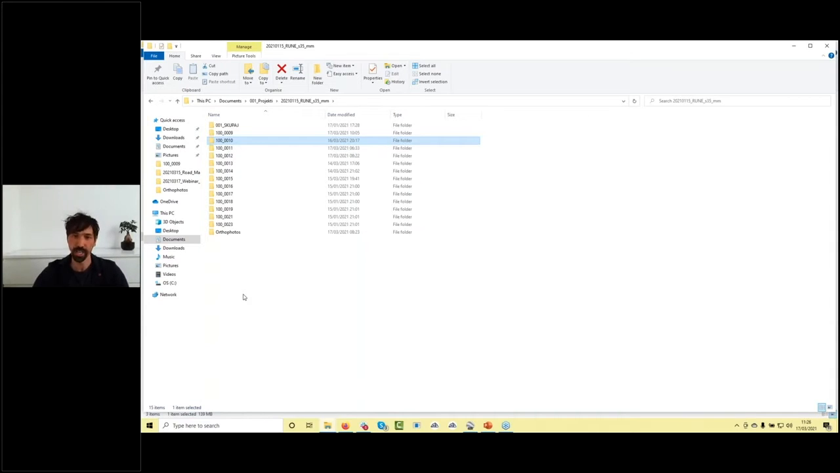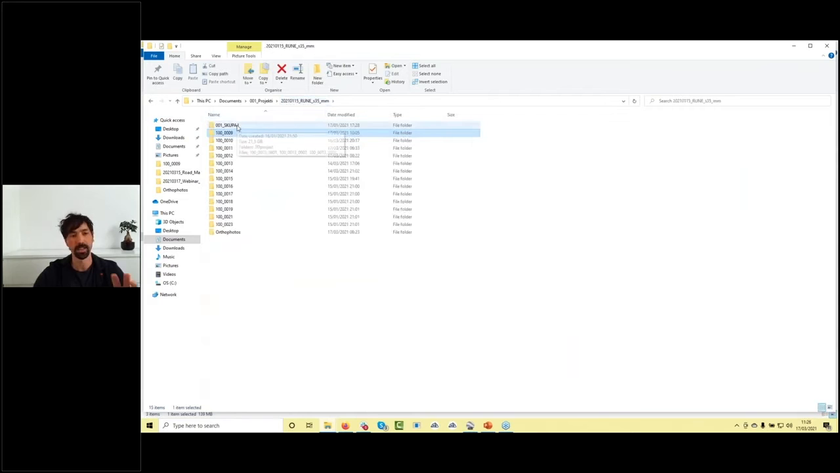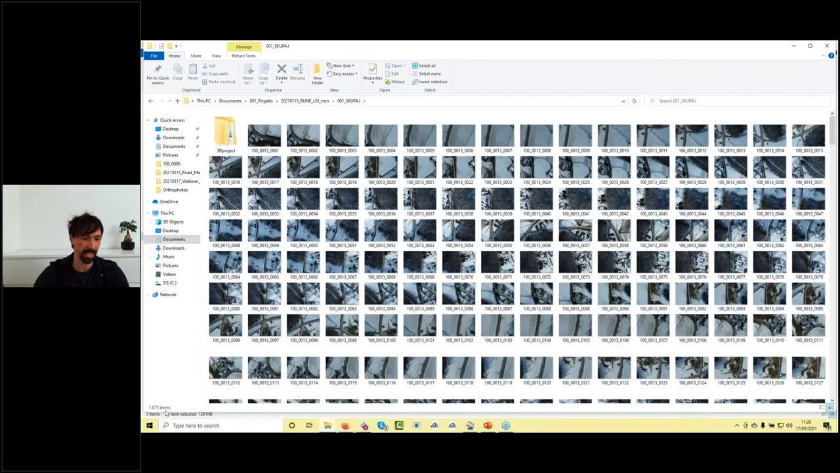Okay, we have two options. The first option is to copy all images: open each single folder and copy the images into a folder where you have all images, and in my case then you have 1075 images. This is in case the complete road is in a single part, so that you don't have separated parts. This would work, so you can import all the images in a single project and so on.